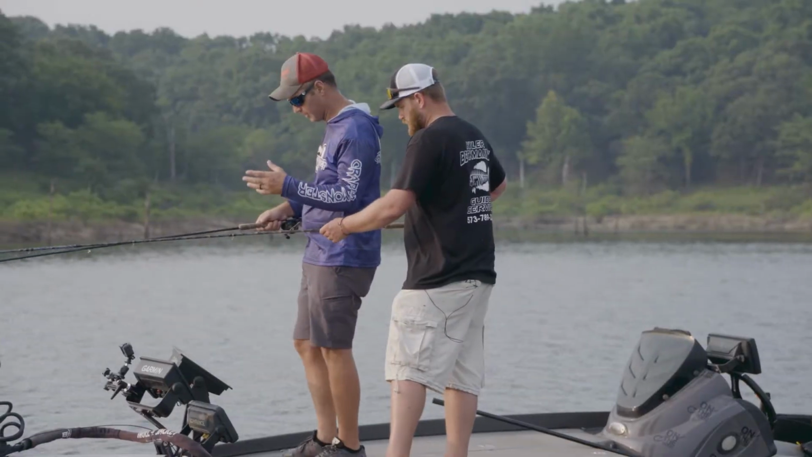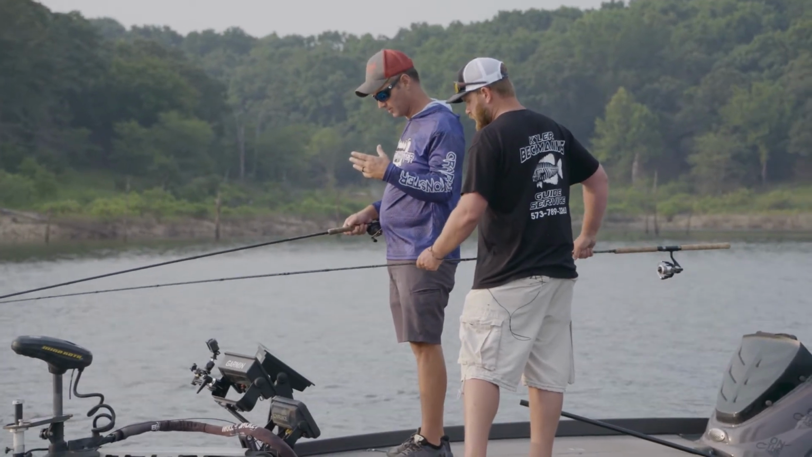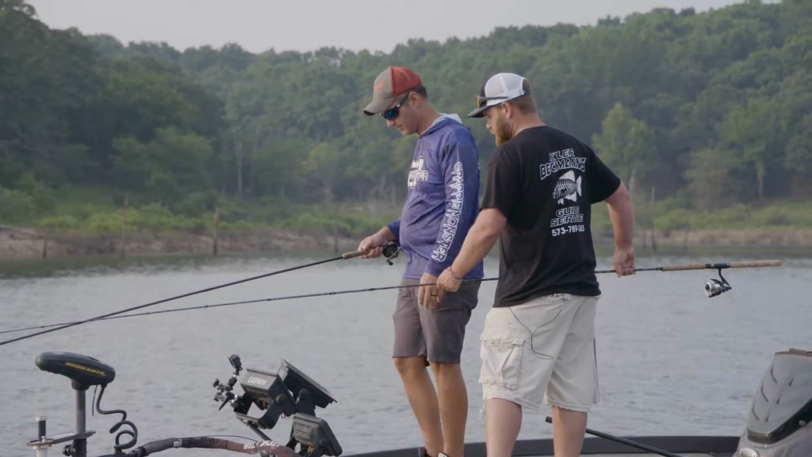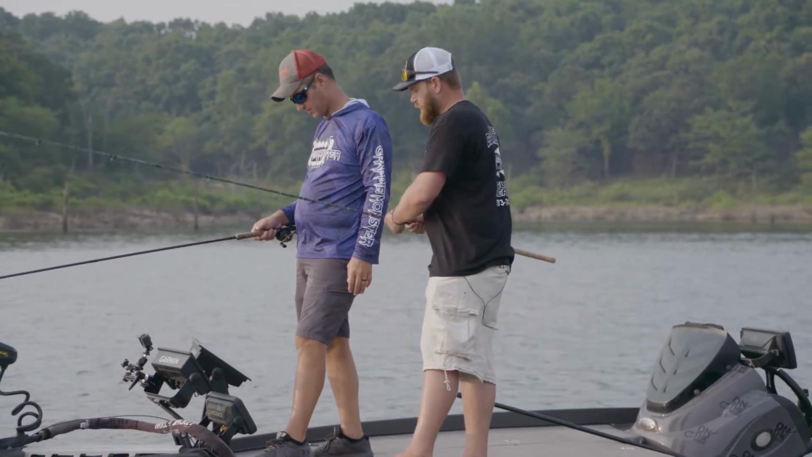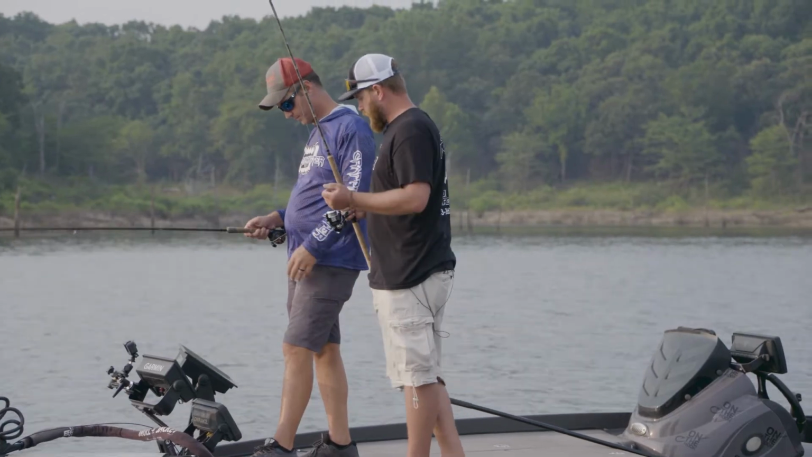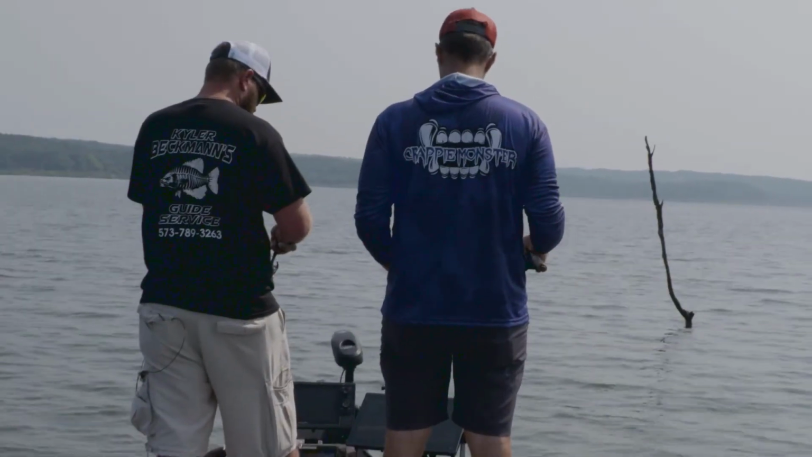This is one of those situations where if you didn't have electronics and you come up this tree and you found them, you could actually pitch a rope right there, tie up to the tree and just sit here and jig this tree. That's how a lot of locals here on Truman fish these trees. And they catch them. I mean, they catch crap out of them. There's a bunch of them.